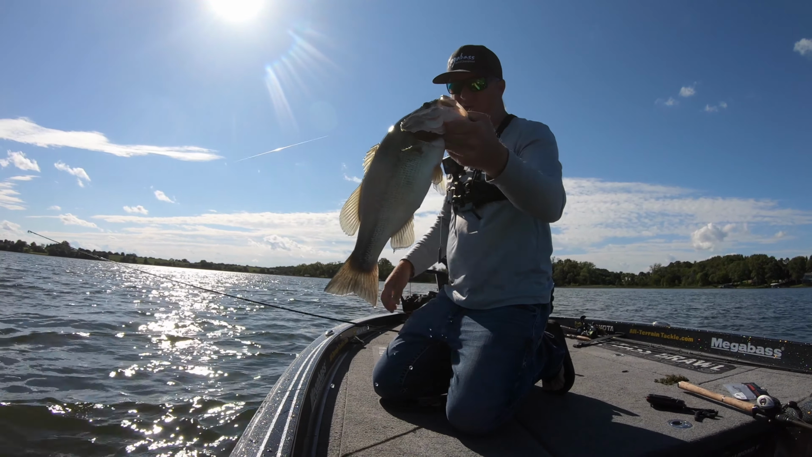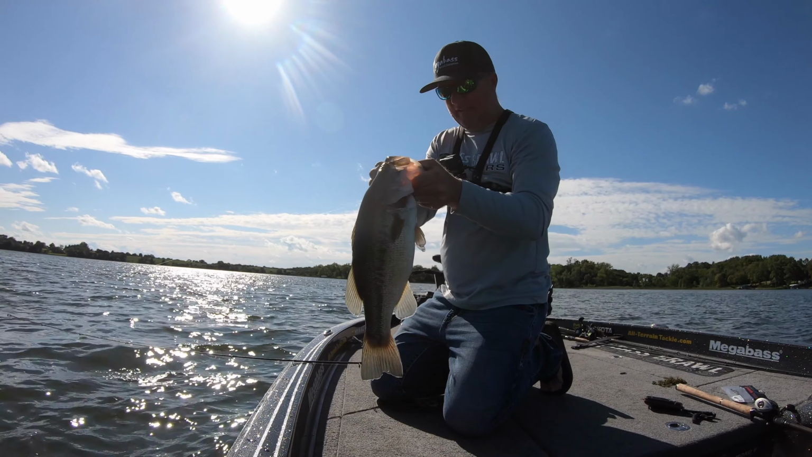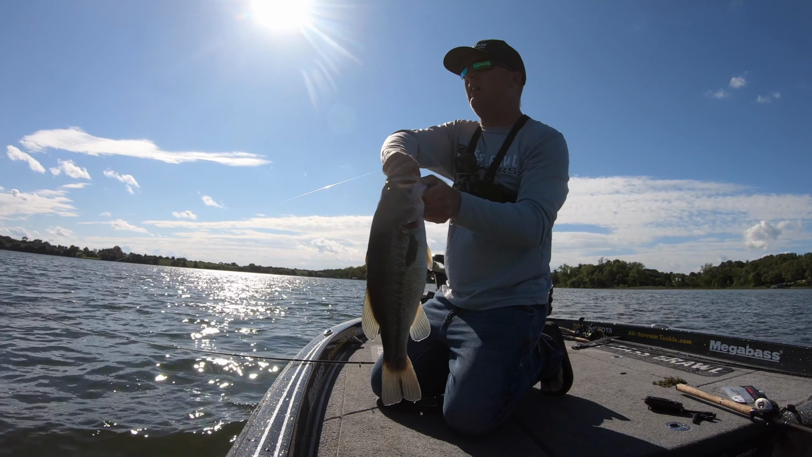Four casts in a row. And they are getting a little smaller, but they're still quality fish.